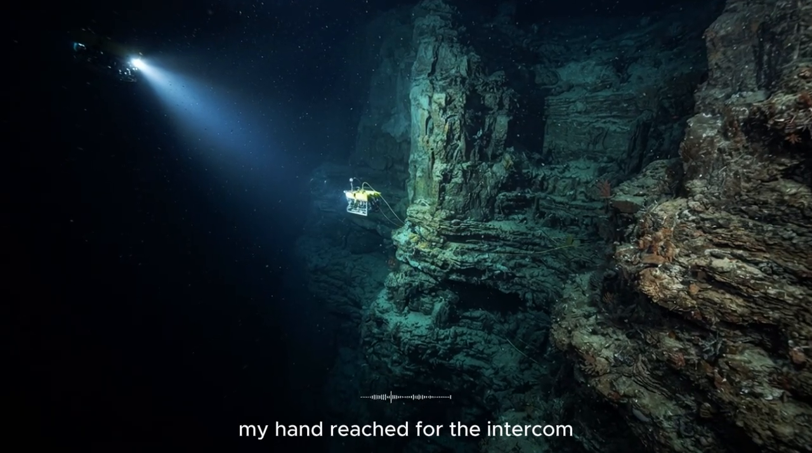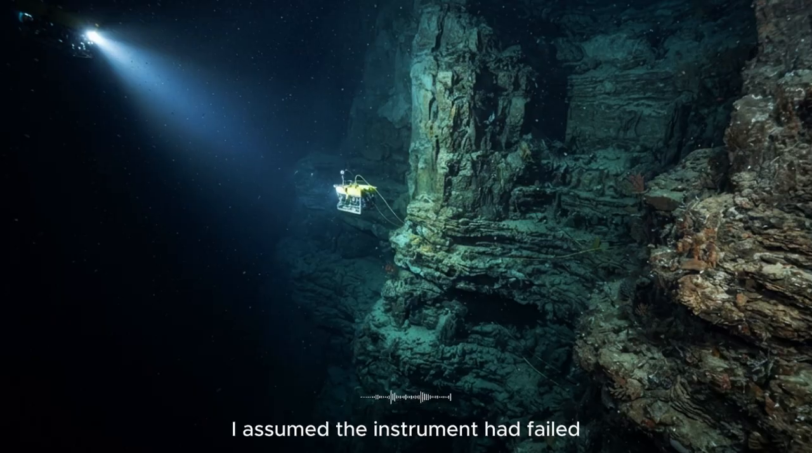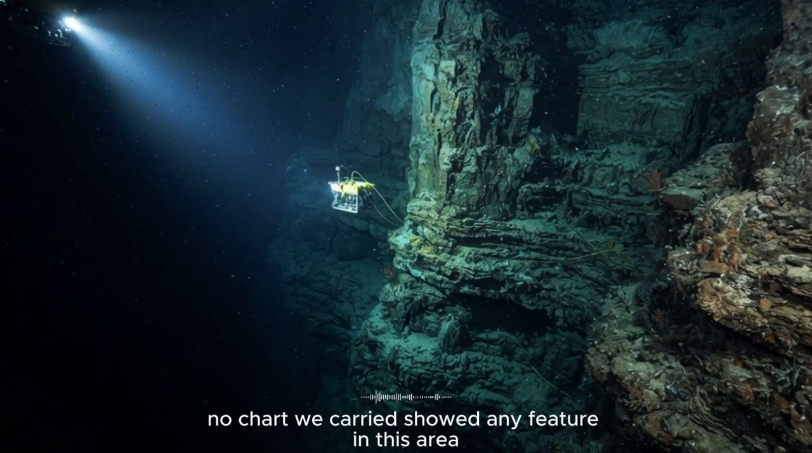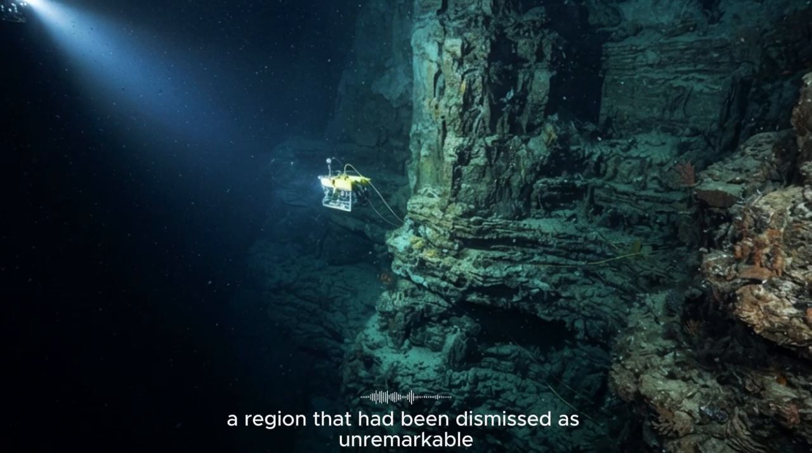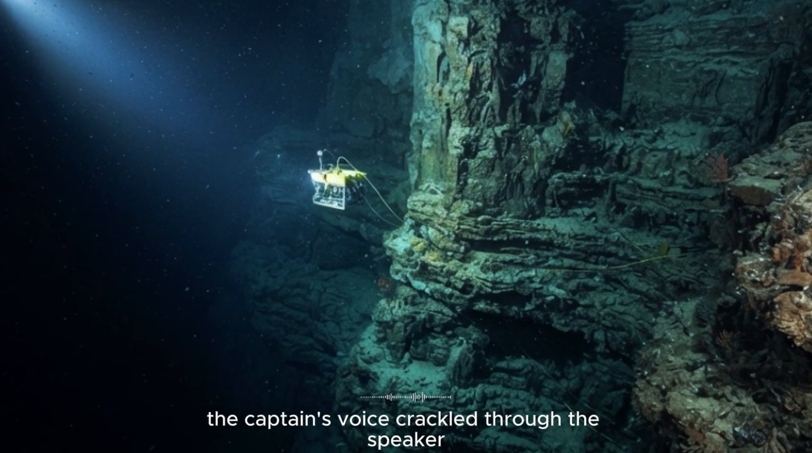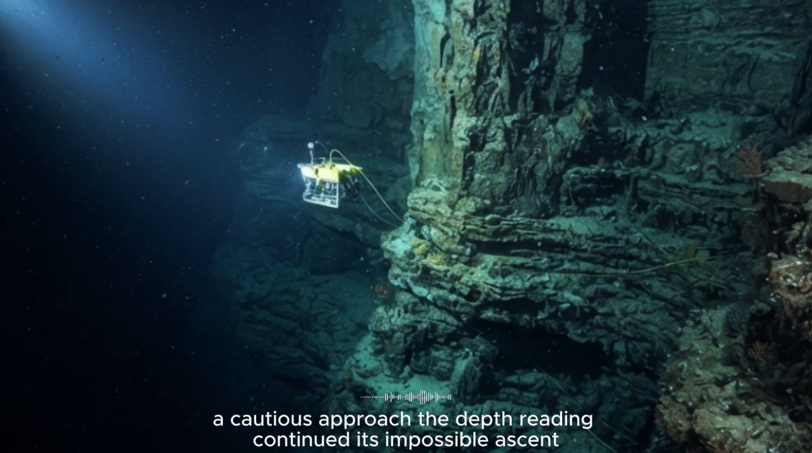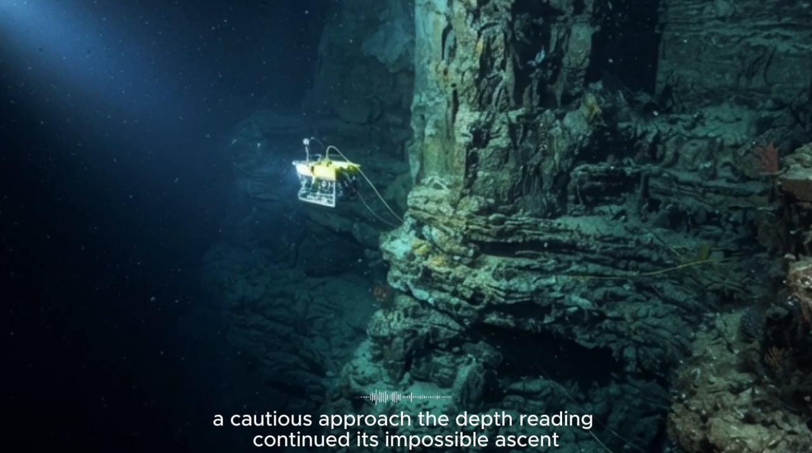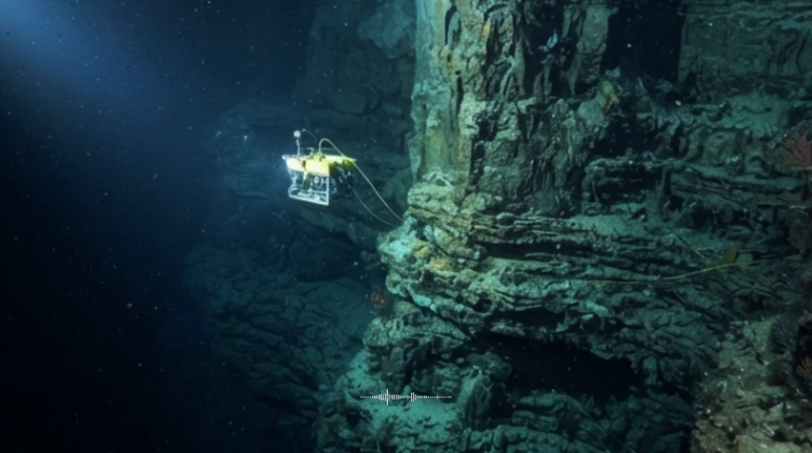My hand reached for the intercom, my voice a little shaky as I called the bridge. I assumed the instrument had failed, I was certain of it. No chart we carried showed any feature in this area. It was a blank space on the map, a region that had been dismissed as unremarkable. The captain's voice crackled through the speaker, laced with the same disbelief I felt. He ordered a reduction in speed, a cautious approach. The depth reading continued its impossible ascent, 1,800 meters, 1,600, 1,400.